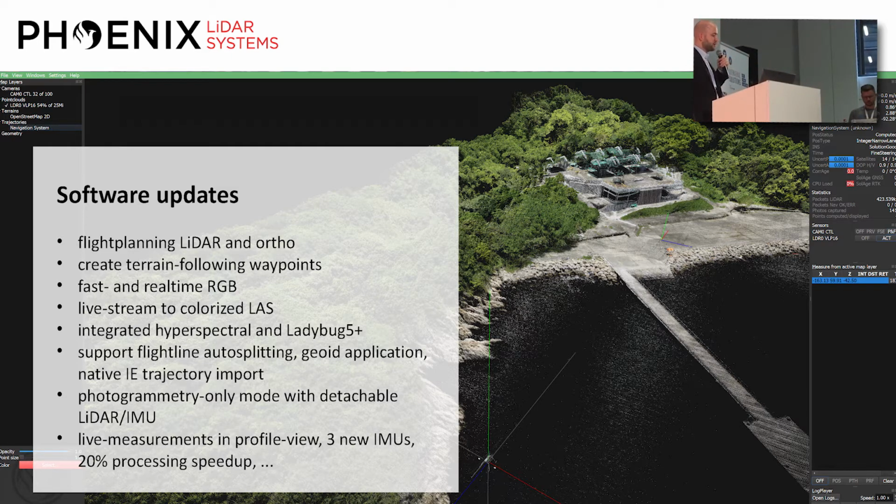So that was a request. We optimized fast and real-time RGB. So we do project colors like this screenshot shows. We do project colors into the point cloud as we fly. We also, of course, do that after landing with the full density point cloud.